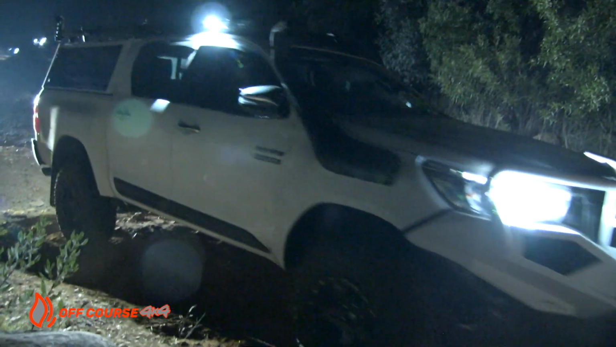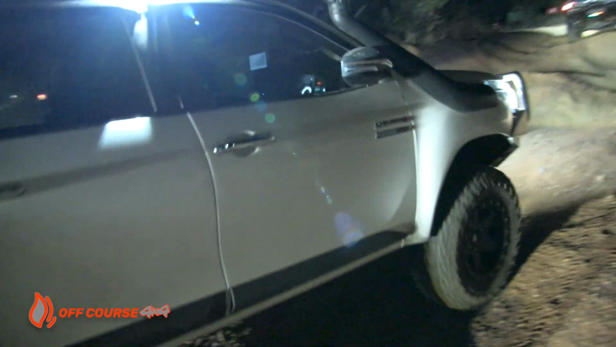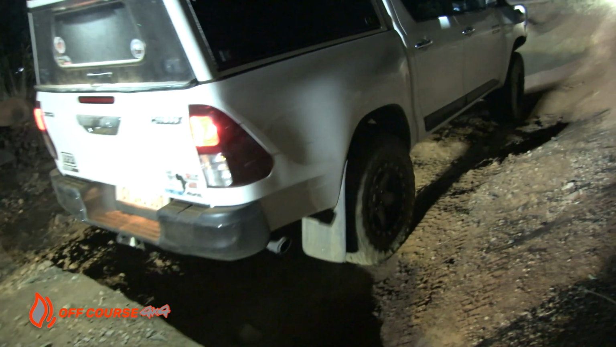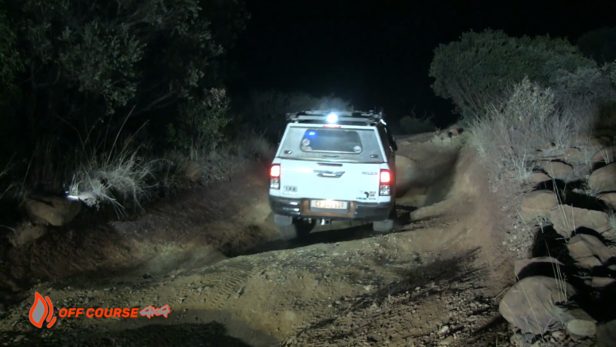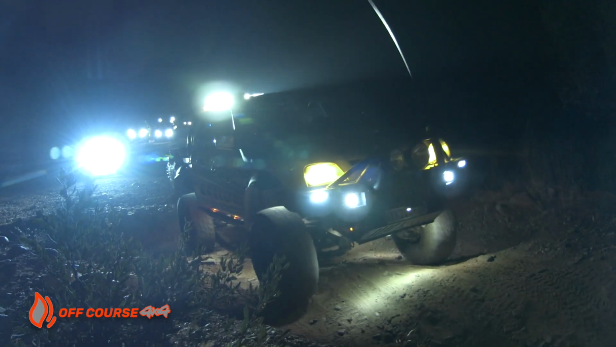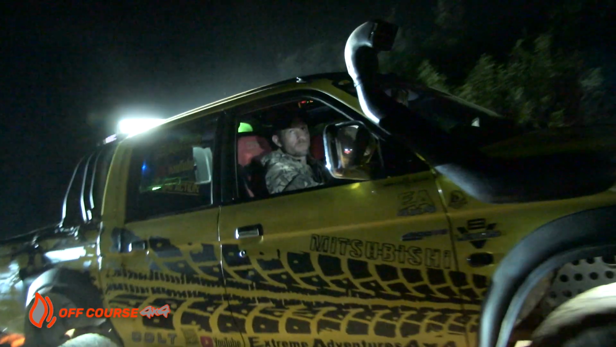Then Jaco Steenkamp in his white Colt follows, and then another Colt with his yellow Colt, who hasn't driven in a long while, and it is great to see him back on trail tonight.